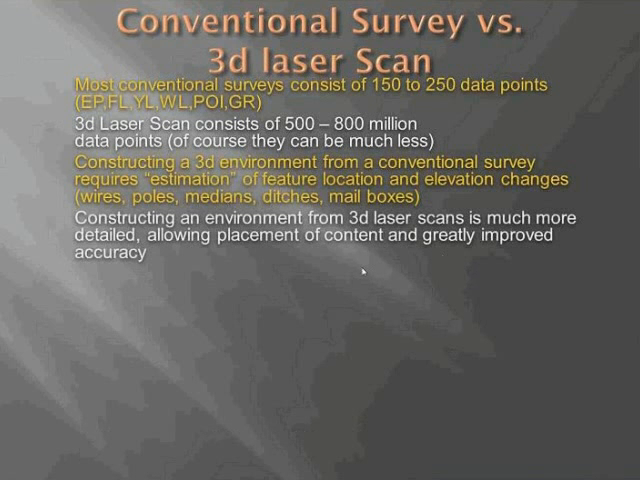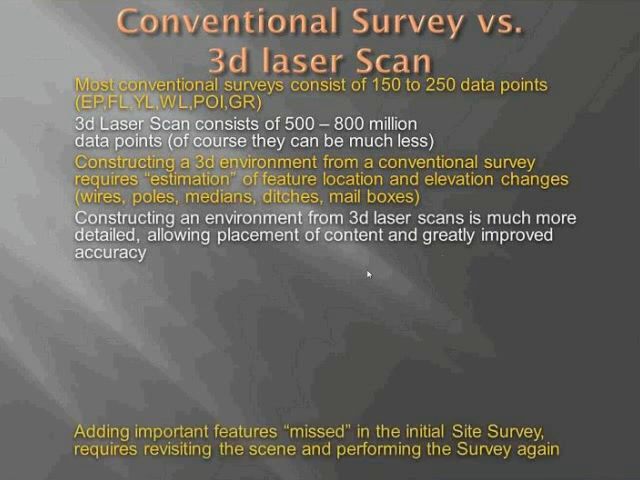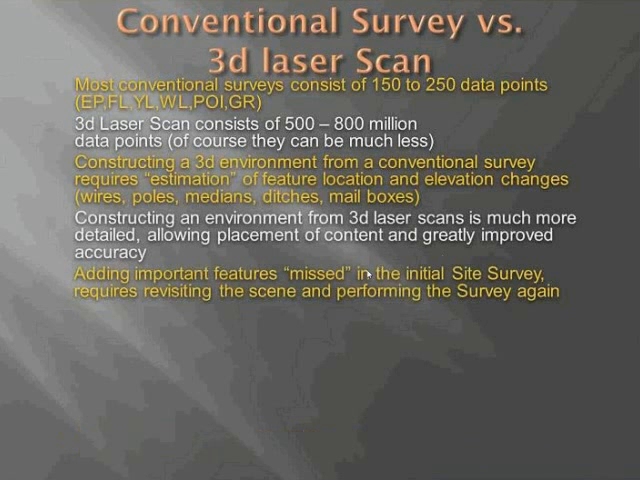Constructing an environment from a 3D laser scan obviously allows us to place content much more accurately. Adding important features that are missed in the initial site survey can be problematic. For instance, you're meeting with your client, and your client says, "Well, this object is located in these images.